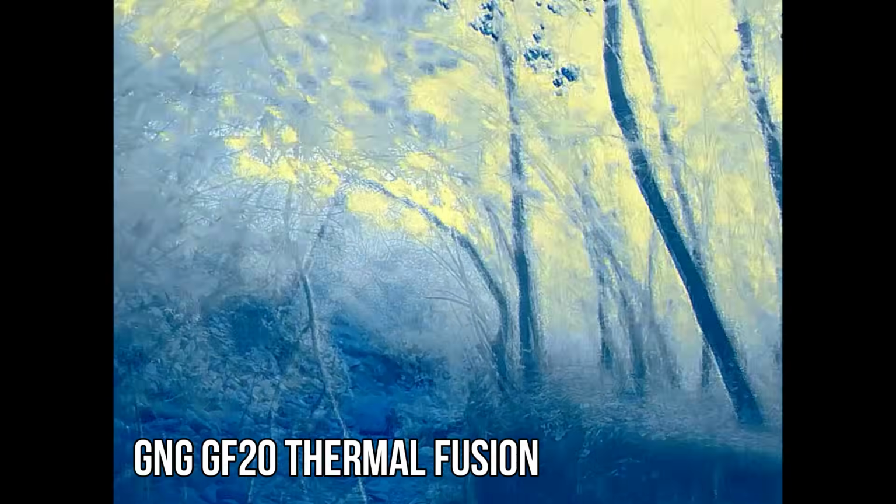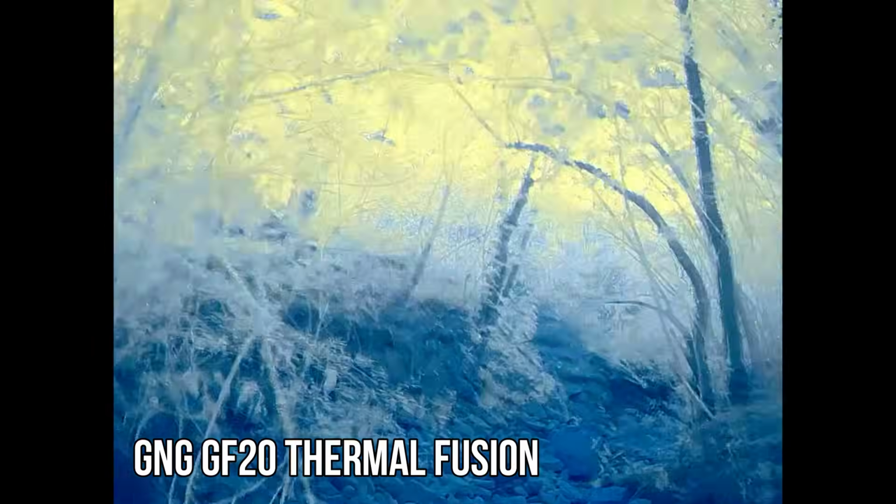So that's the Nightfox Prowl 2 and the Arctic thermal fusion setup, and for right around $700, this thing is honestly hard to beat. You're getting real thermal detection, solid digital night vision, and a fusion experience all in one helmet mounted system. It's not perfect and it takes a little bit of getting used to, and it's not going to replace a true fusion setup like the GNG GF20 or the GF31, but for the price it's seriously impressive and a legitimate step forward towards making thermal fusion more accessible to everyone.